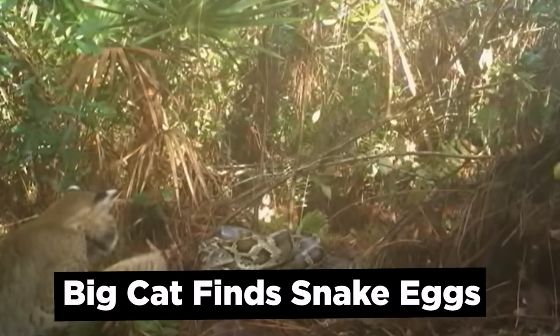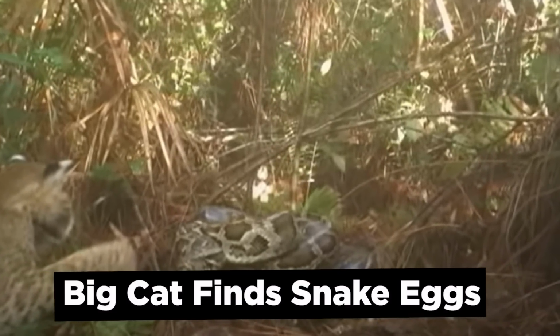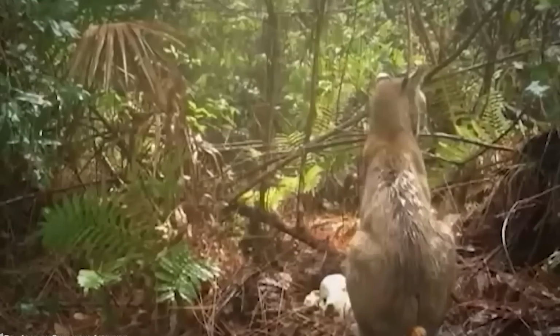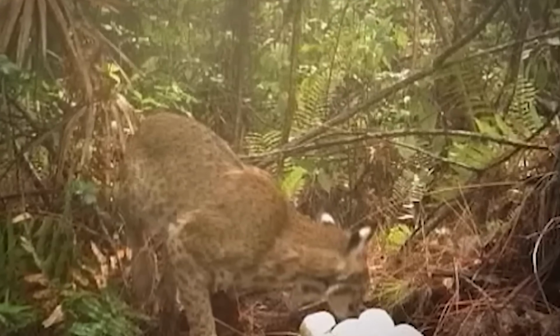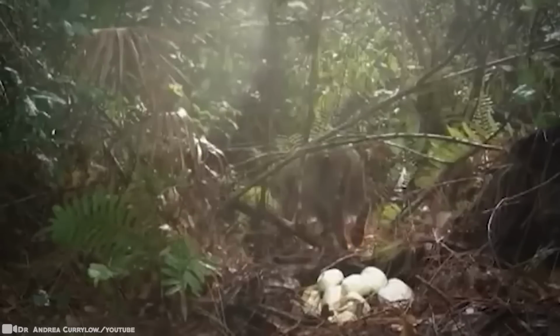Big cat finds snake eggs. A huge snake is causing havoc in the Florida Everglades. They're an invasive species, which is when an animal enters a habitat that it's not normally found in and destroys it, attacks all of the animals currently living there, and destroys the ecosystem. So how did a python, which is Burmese, which means it's from Burma or Myanmar, end up on the other side of the planet in Florida?